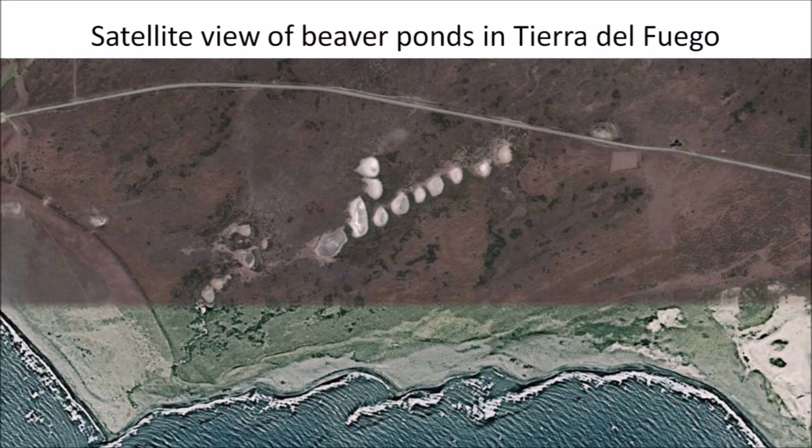25 pairs of North American beavers were introduced to Tierra del Fuego Island in 1946 with the aim of developing a fur industry. The forests of Tierra del Fuego were not adapted to the impact of beavers. When beavers cut a tree, it died because it did not regenerate branches from the roots like the trees in North America. This image shows a series of beaver ponds along a stream.